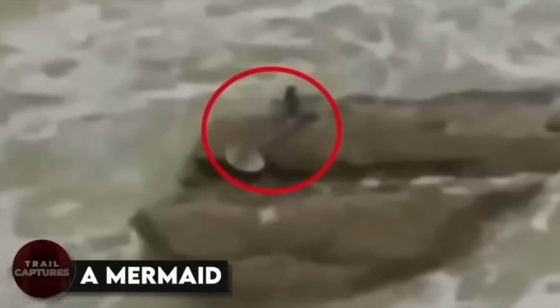A mermaid. Check out this crazy footage captured by some guys in Israel. They managed to catch what looks like a real-life mermaid on camera. The quality isn't great, but you can totally see the creature chilling on a rock before diving back into the water when it notices the guys creeping up.